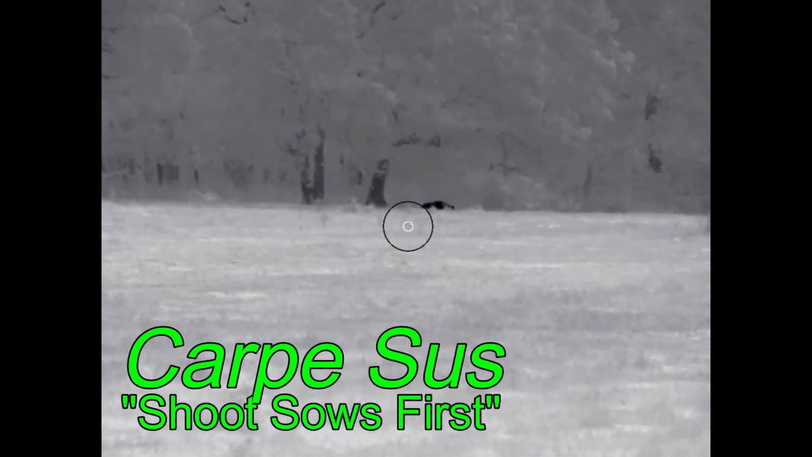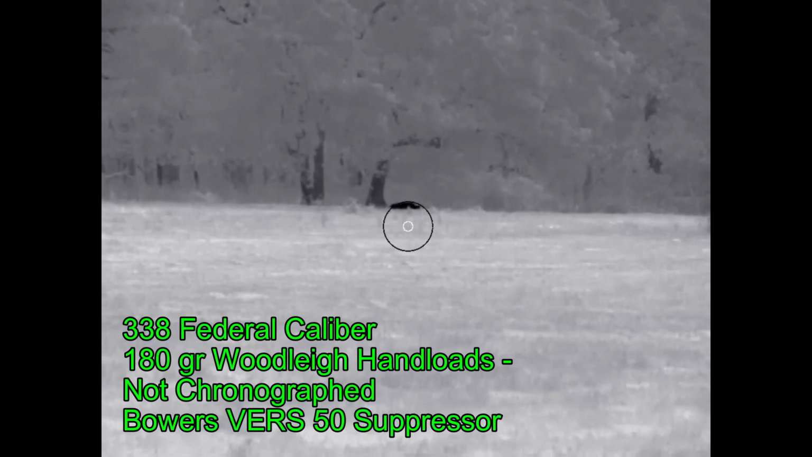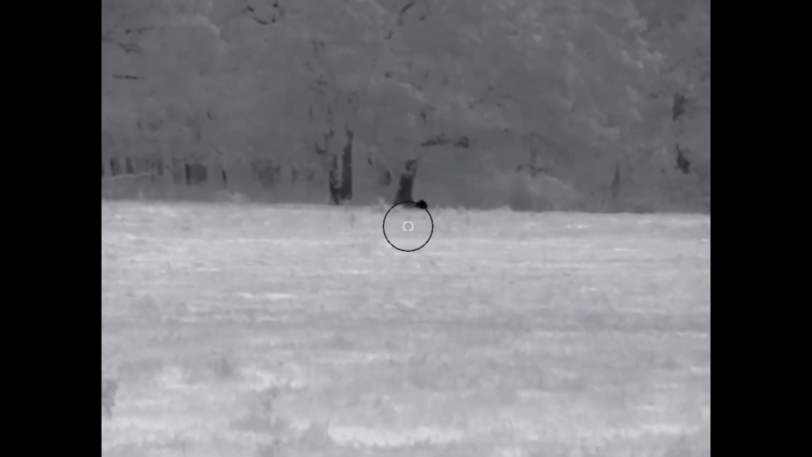Carpe sus. Ben and I went hunting up in North Texas, and tonight he's going to be using a Bearing Optics Super Hogster with a laser rangefinder on it. And he's going to be shooting a mighty .338 Federal with 180 grain Woodley bullets that he has not chronographed.